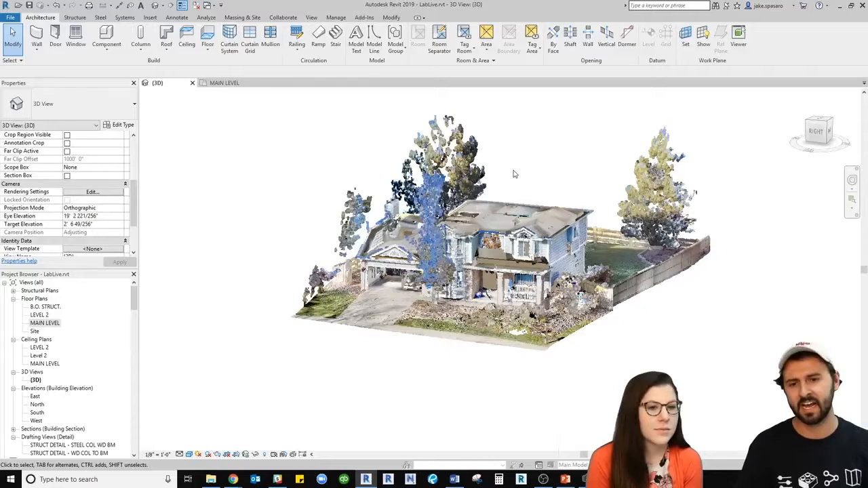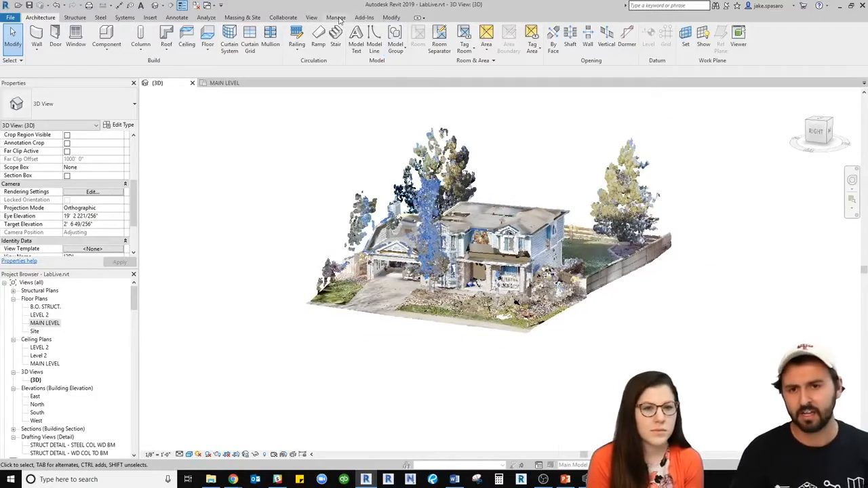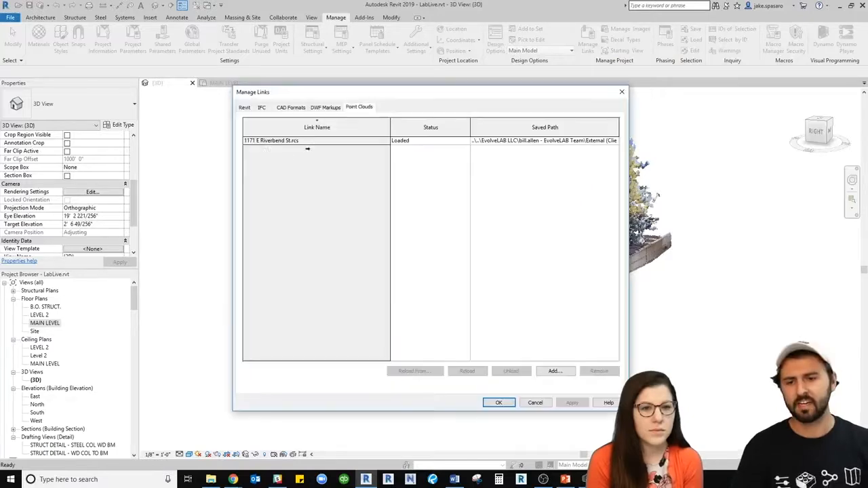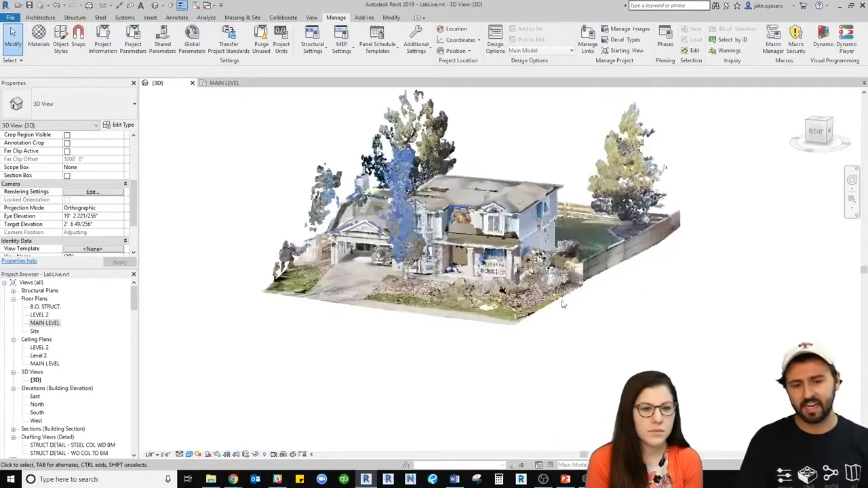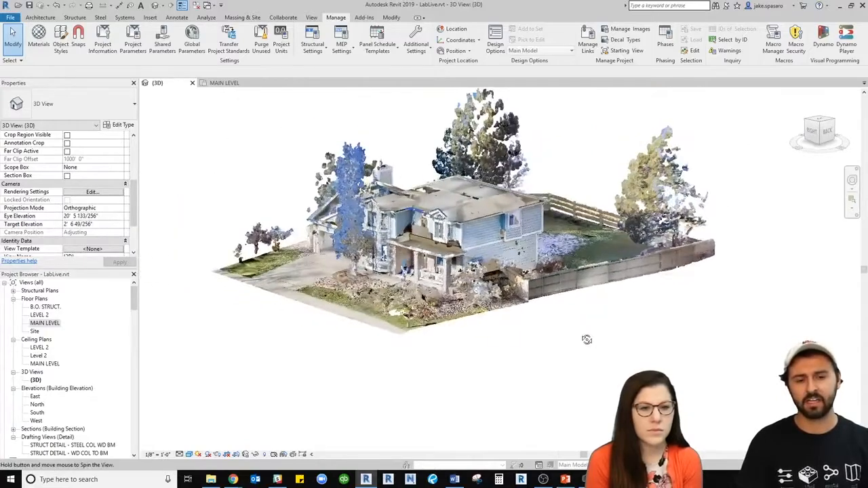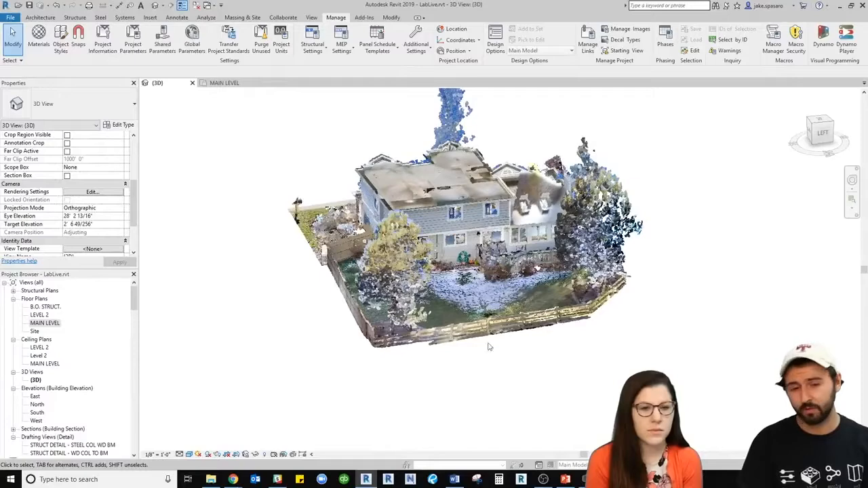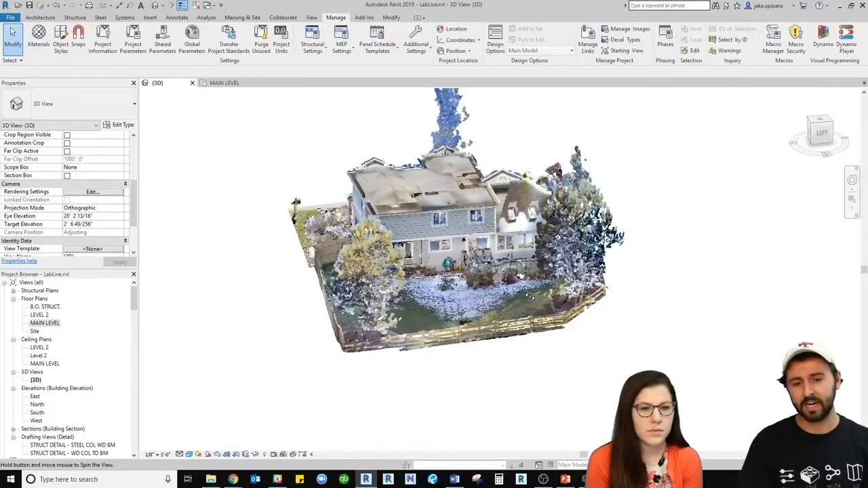And then if I go into my links here inside of Revit, what I've done is I took the scan, the .rcs file is what I use, and loaded it into the project. And then here is that scan as a point cloud inside of Revit. So I'll just spin it around for you. We took this scan from the ground, which is why you're not getting the roof.